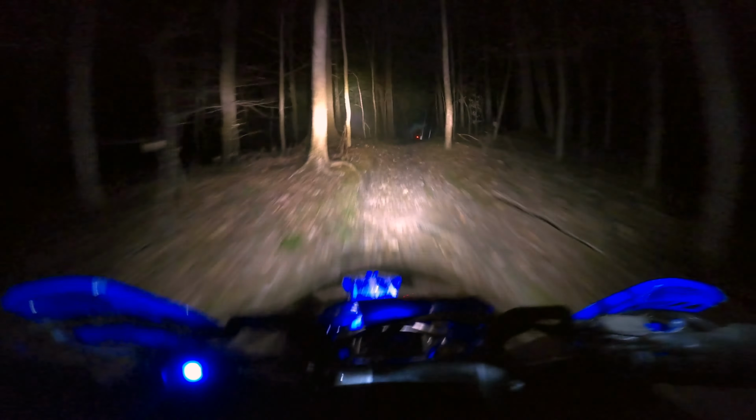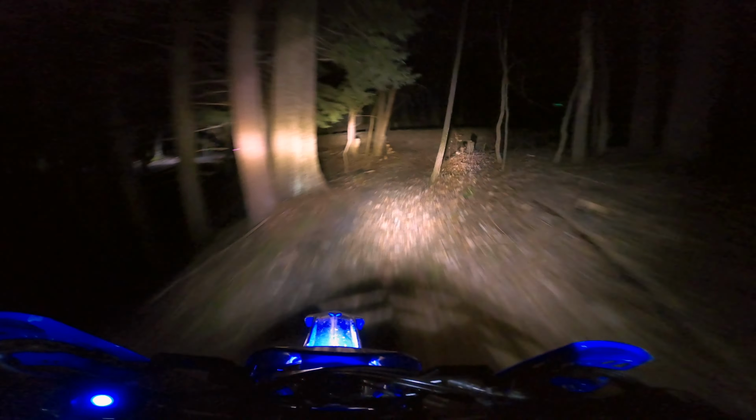And then, not to mention, when you stop and take a break, you got your helmet light, so you have light, so you don't have to either keep your bike running or have your headlight on your bike draining your battery. So yeah, that's my light setup.